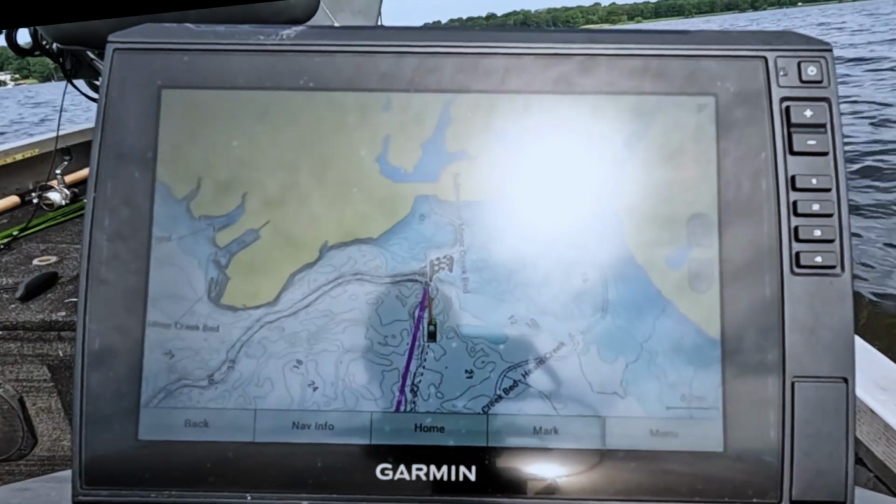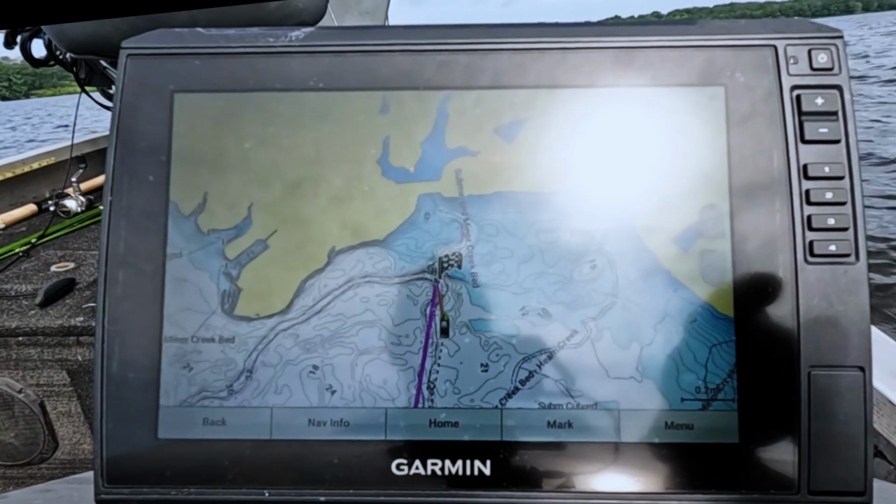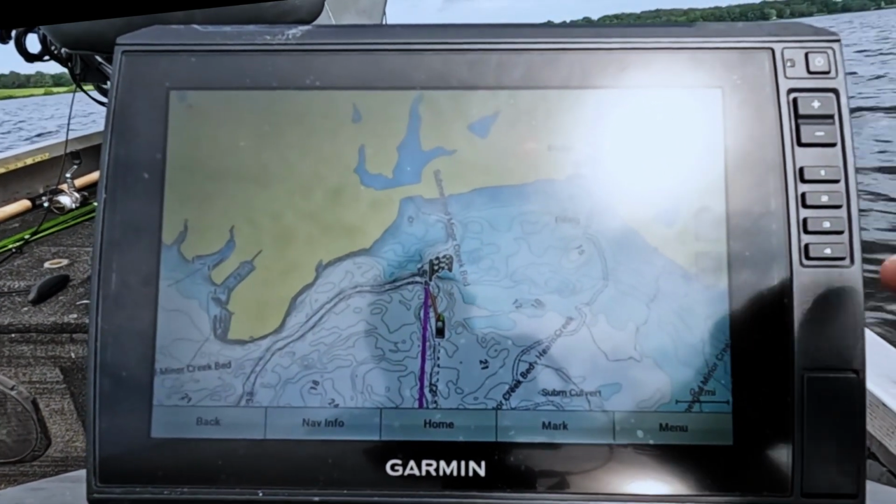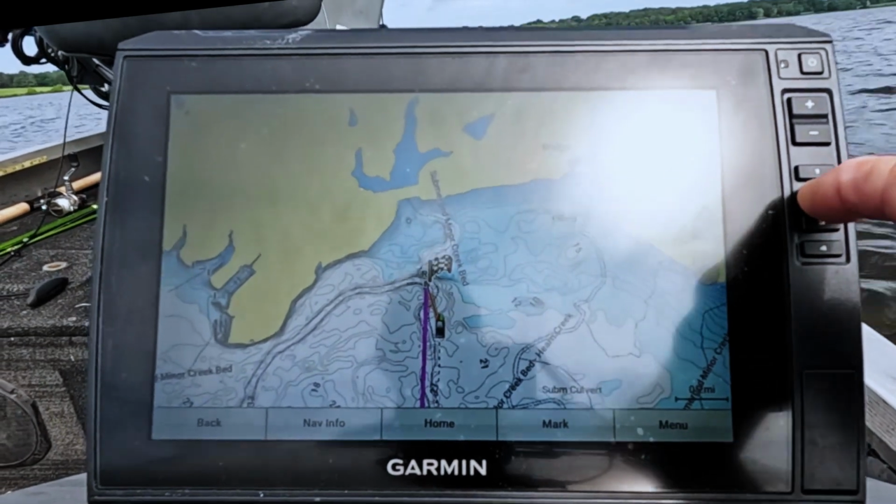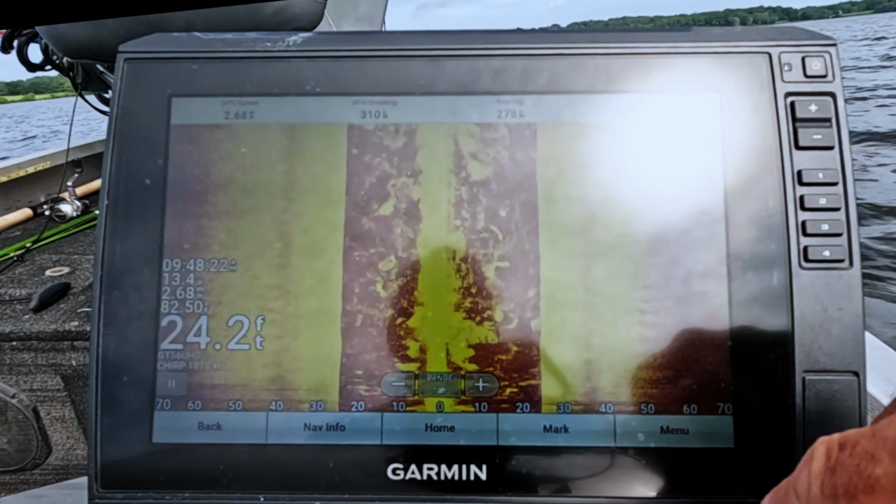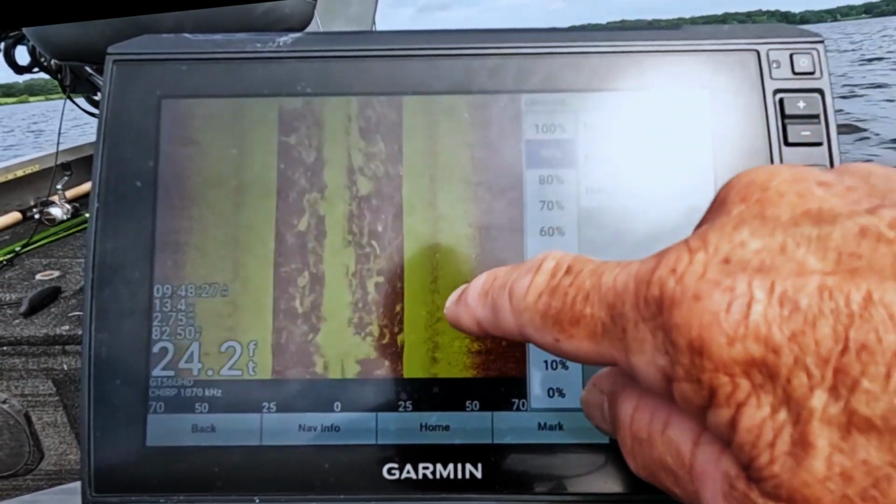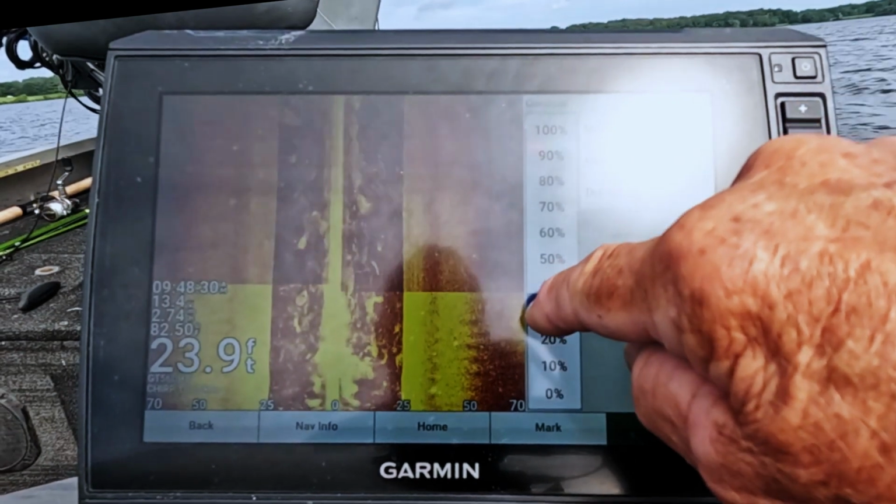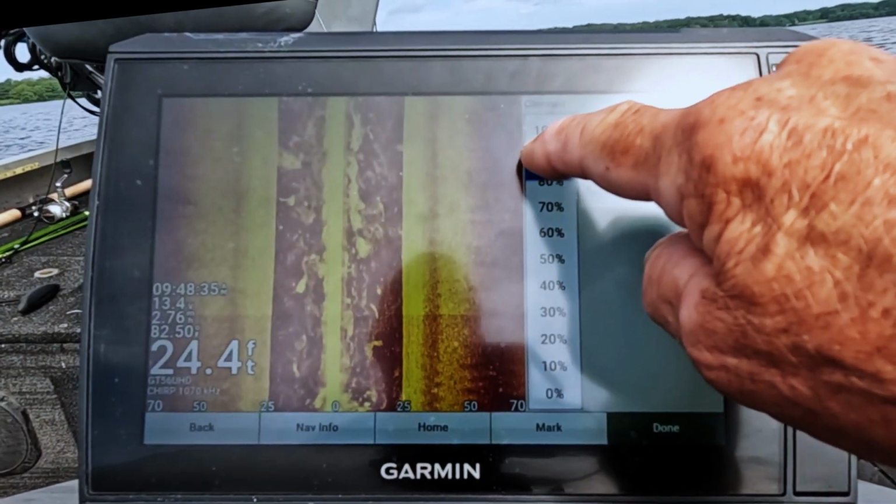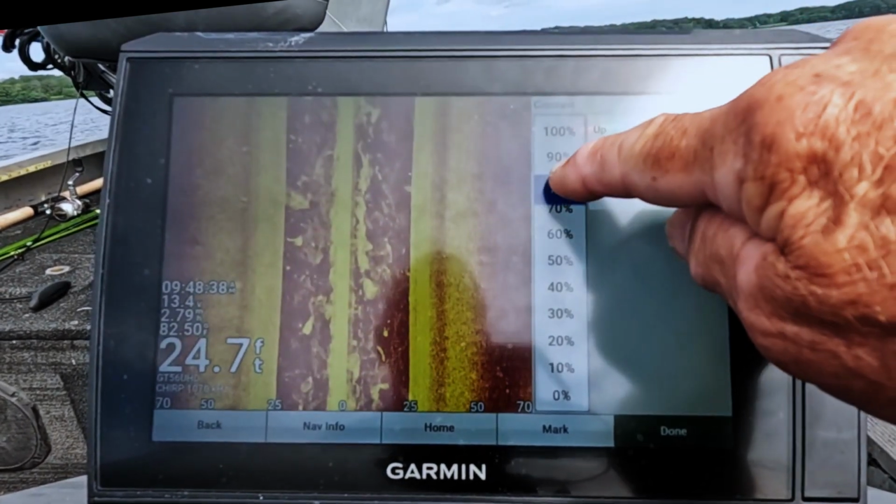Okay guys, you can see we're almost there. We're not quite there yet. What I did want to do though is go over some settings on side scan that would maybe help you out. These are my settings anyhow. This is side scan. If you go down the menu on your Garmin unit, your contrast will make it look darker, or cloudy. If you get it too high, it just washes the whole thing out. I like to run mine around 80%.